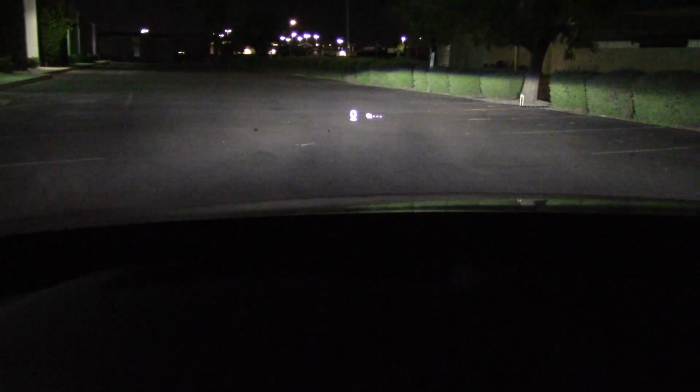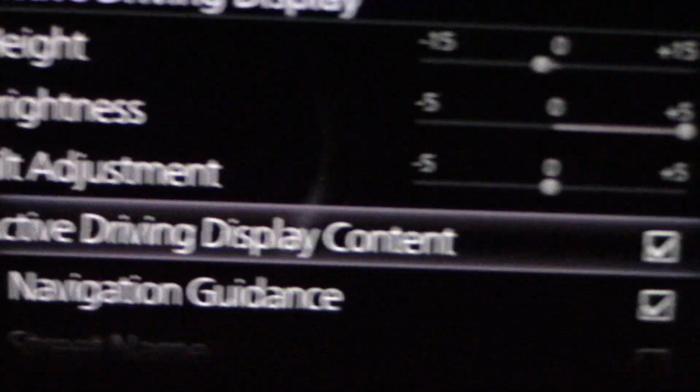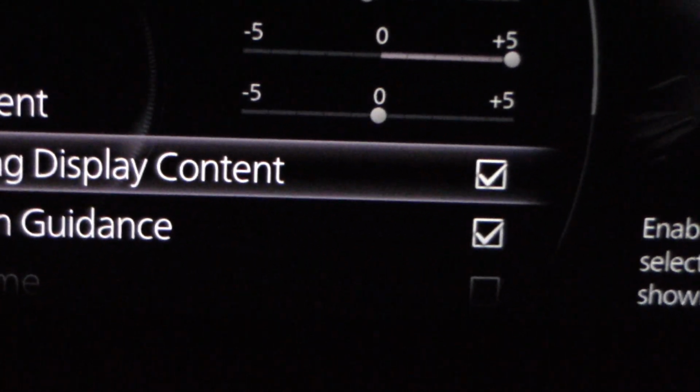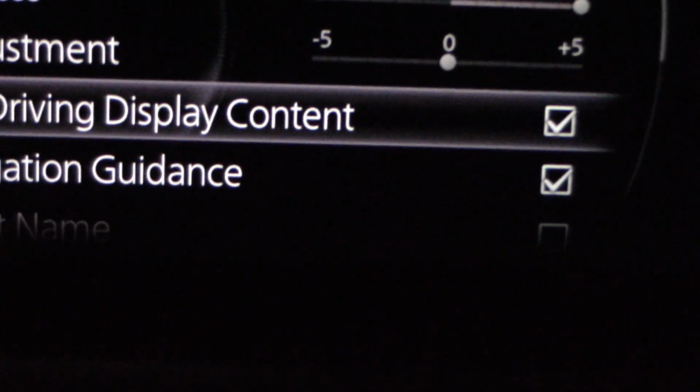Another feature I mentioned in my daytime video, I'm going to show you again now that we're out in the dark: the heads-up display in the windshield. And as I mentioned earlier, can you disconnect this or not? Well, yes and no. You get in the program, active driving display content. Yes, you can disconnect it. The problem is, you turn the car off, turn it back on, and this comes on again. Basically, you cannot turn it off permanently.